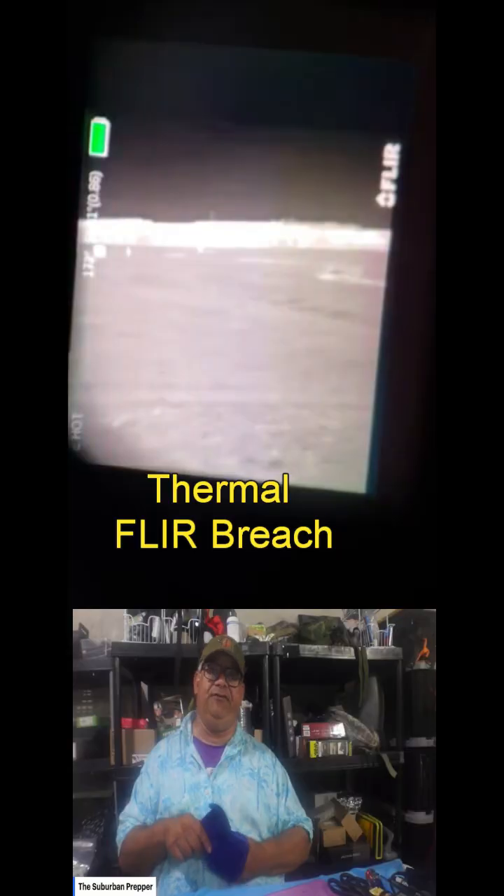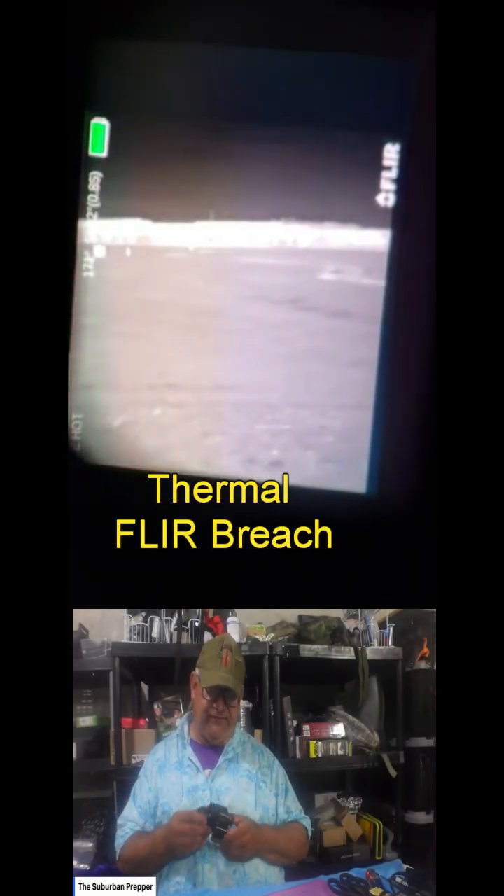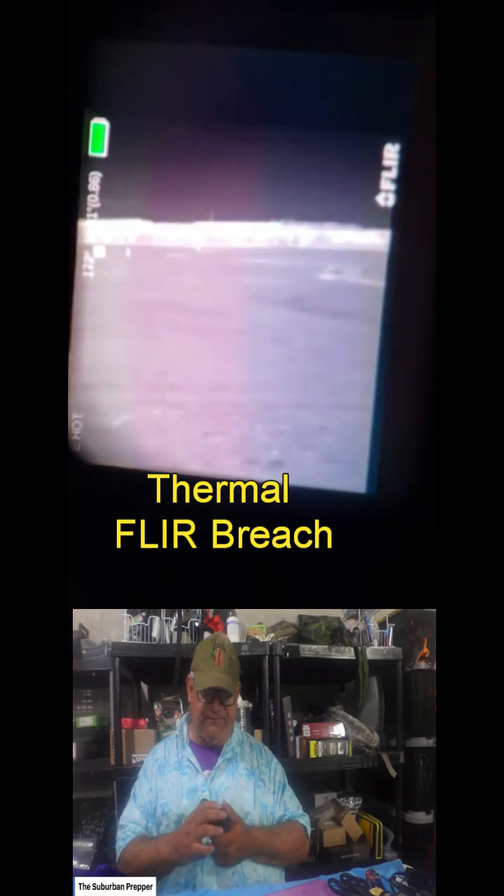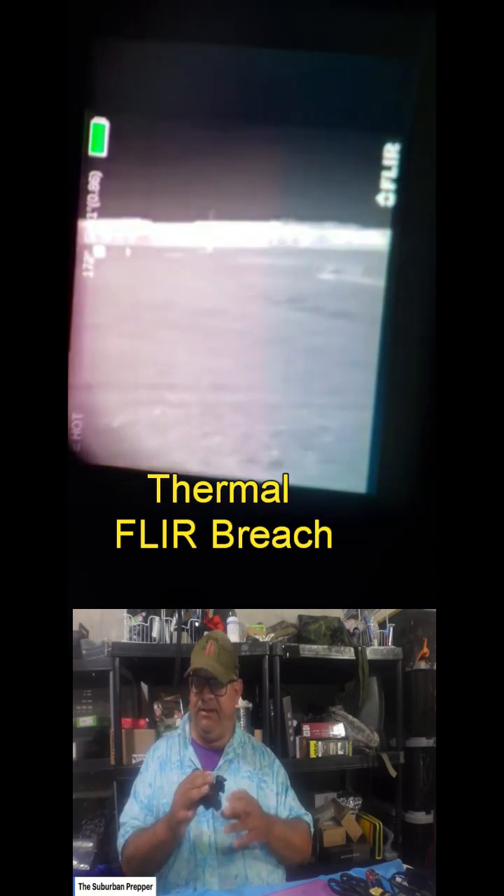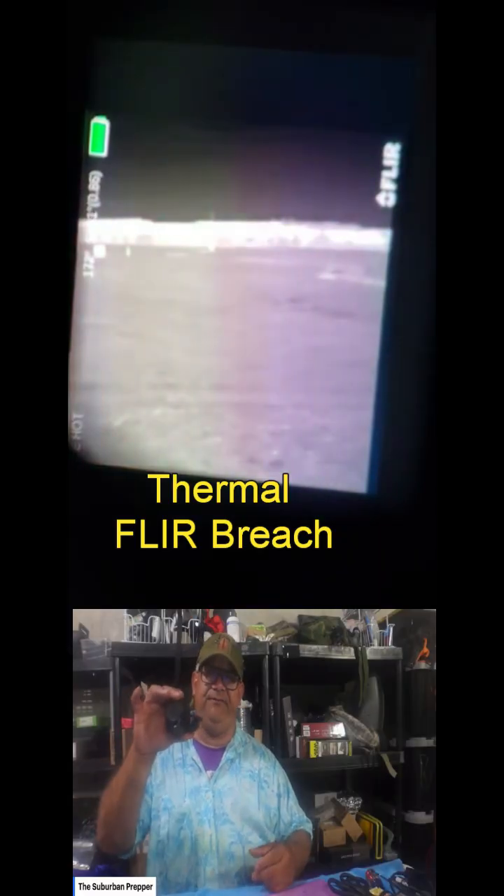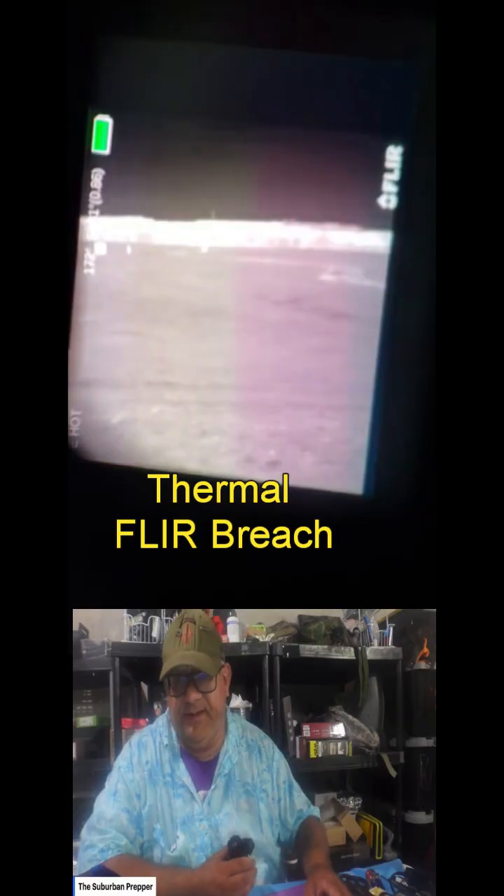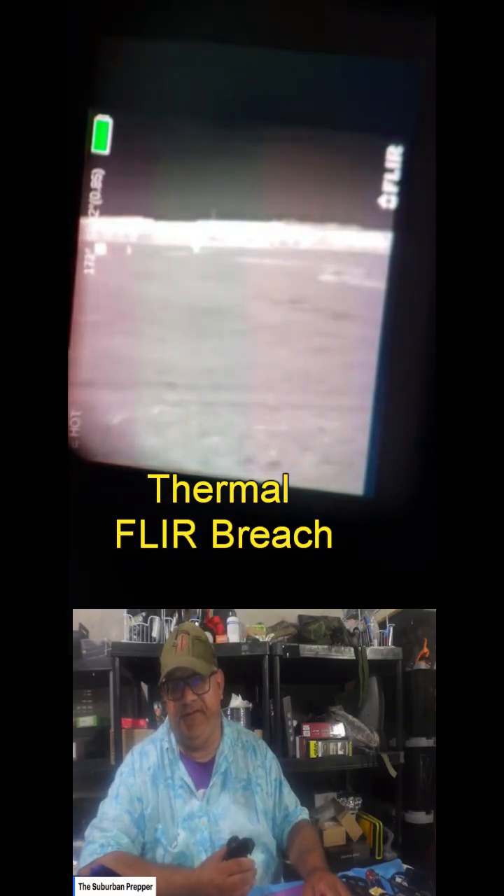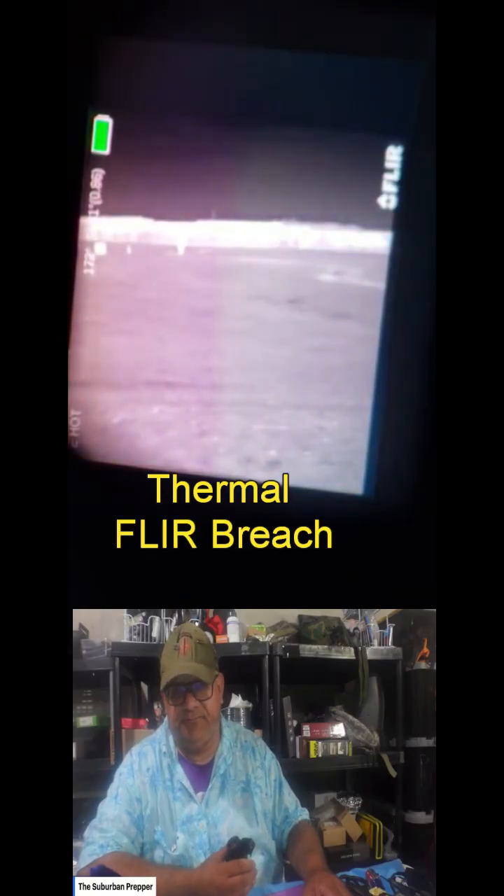And it's beautiful. I keep this stored up in here. It's my FLIR Breach PTQ-136. Now you may think, well, this is a night vision device. No, it's a thermal scope, folks. It's a thermal scope. And yes, you can attach this to your helmet for surveillance. Okay, the FLIR PTQ-136. Yeah, it's designed for tactical outdoor enthusiasts and preppers.